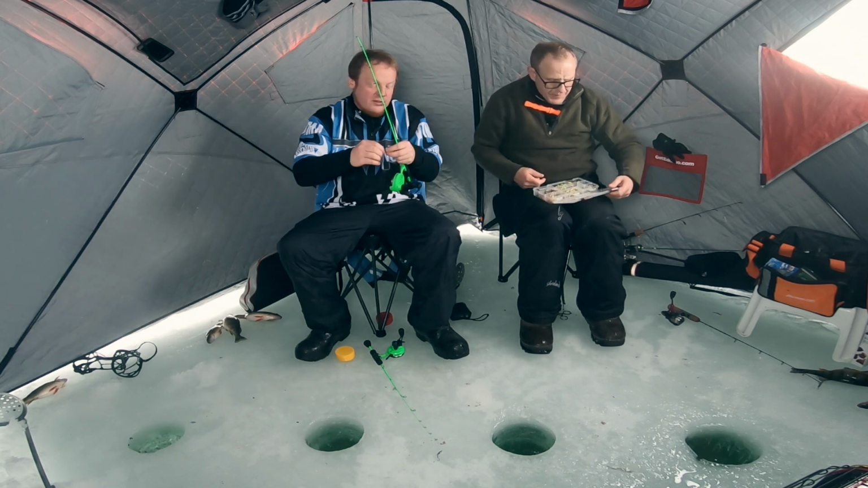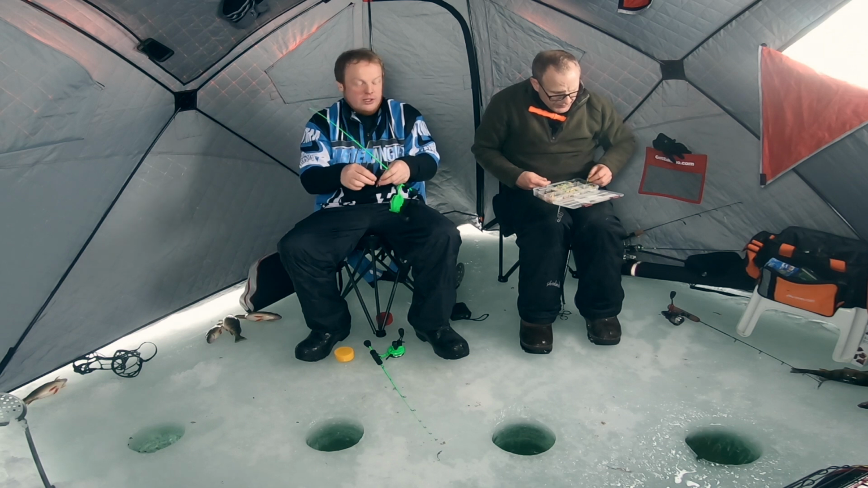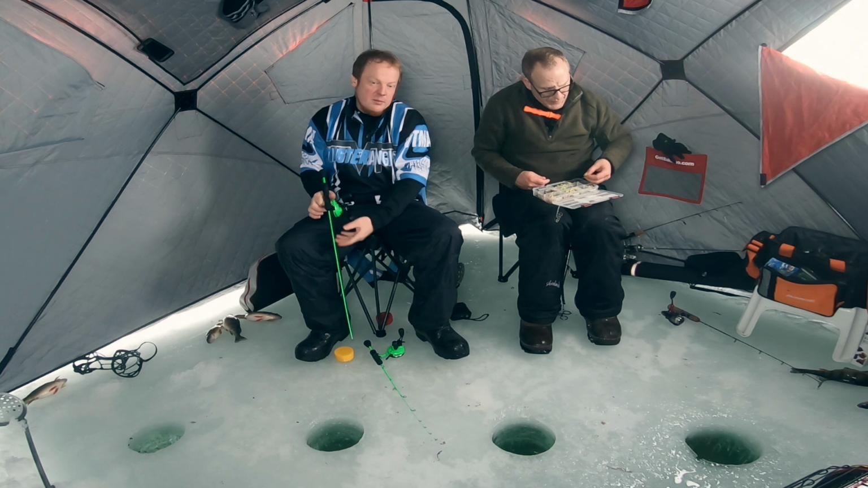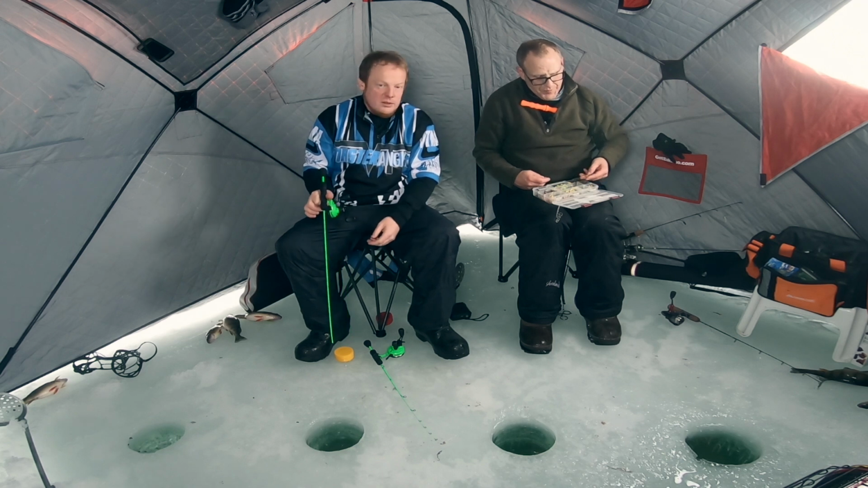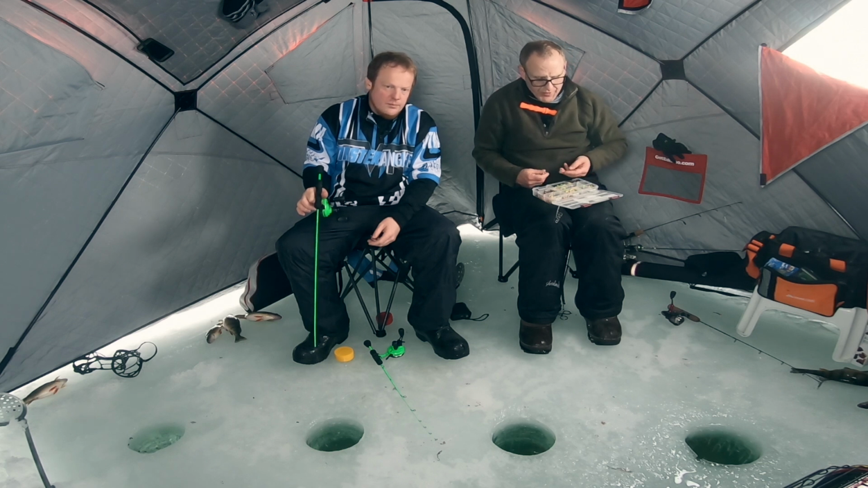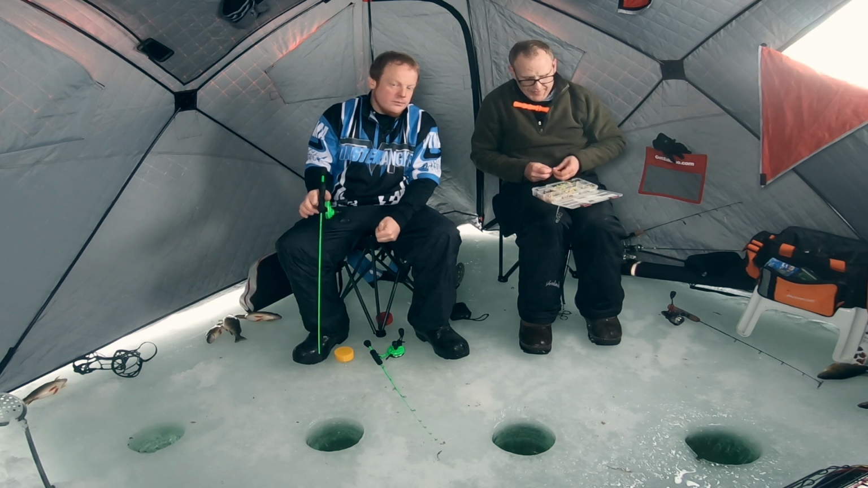it's also the confidence. You can see if there are fish down there or not, and you just know that you're gonna get one, and that confidence, I think, plays a big role. Oh, there's no question about it. Once you have a pretty good idea where the fish are, it's not difficult.